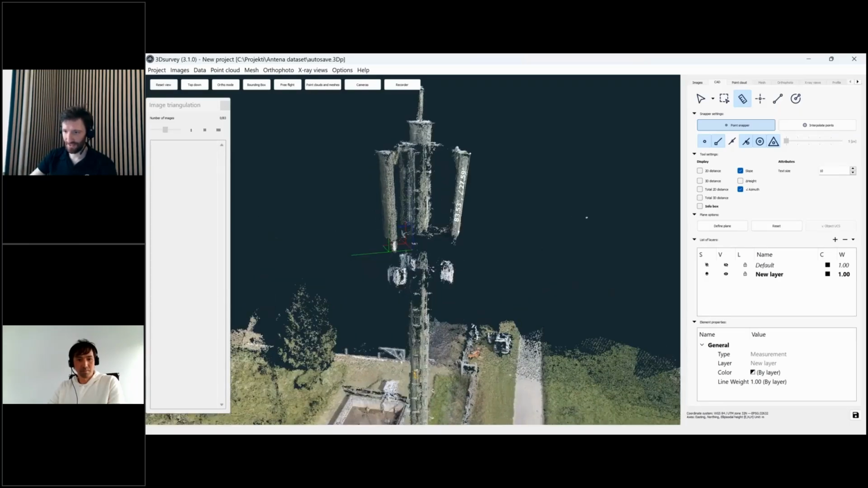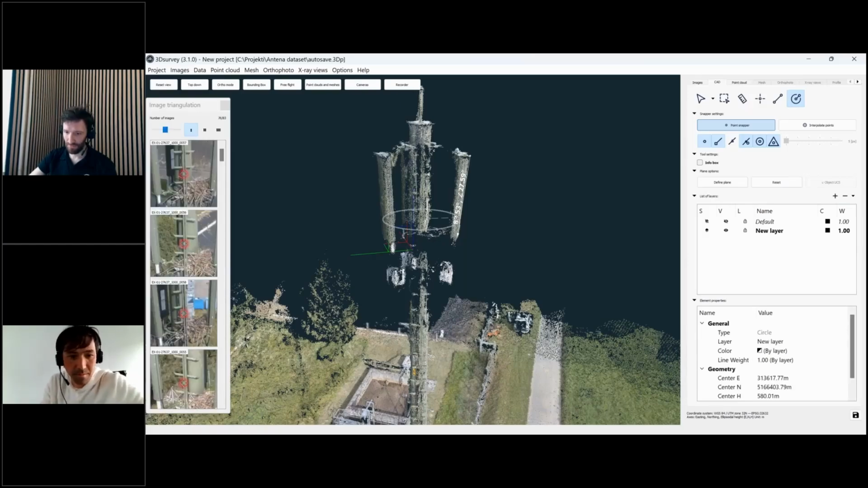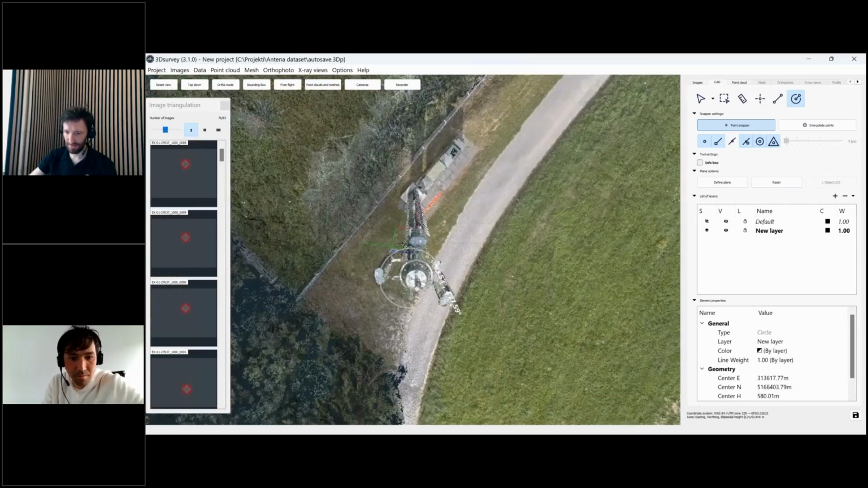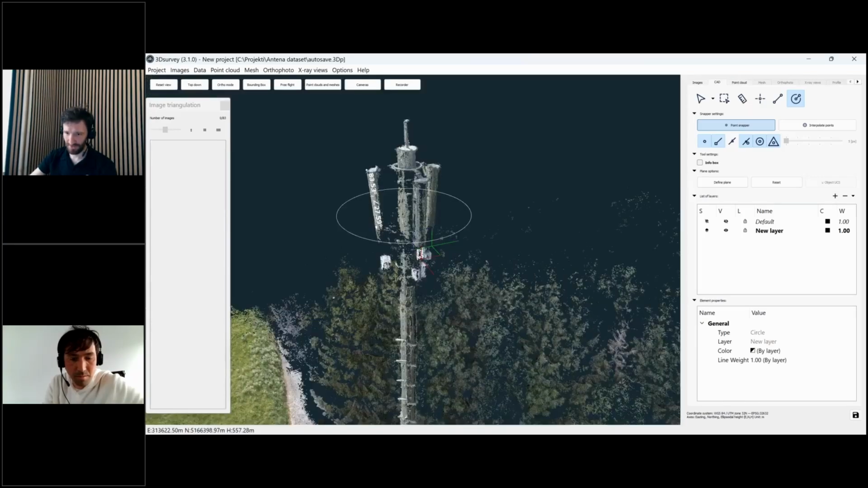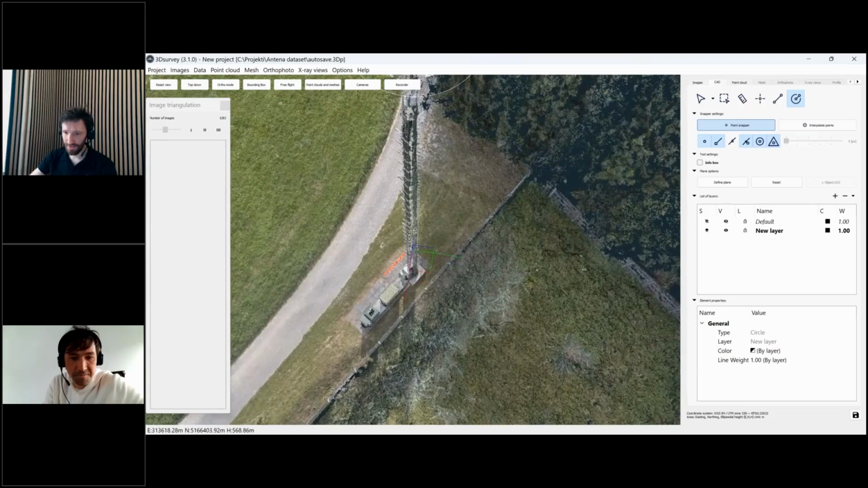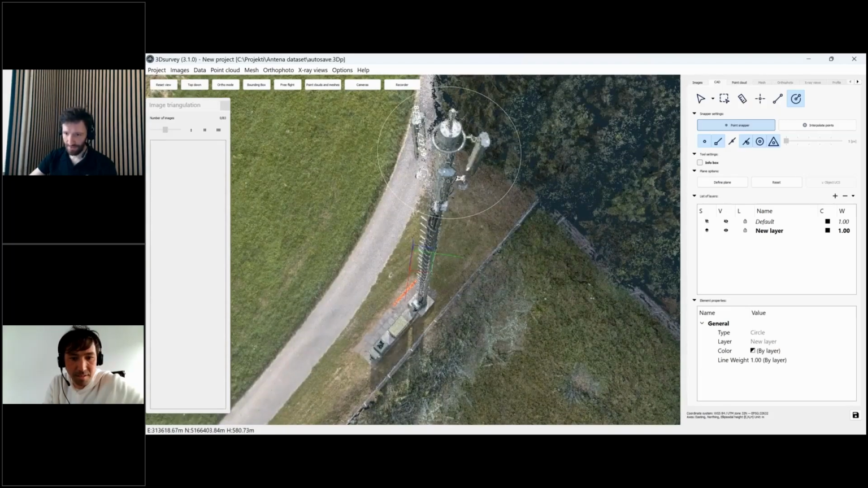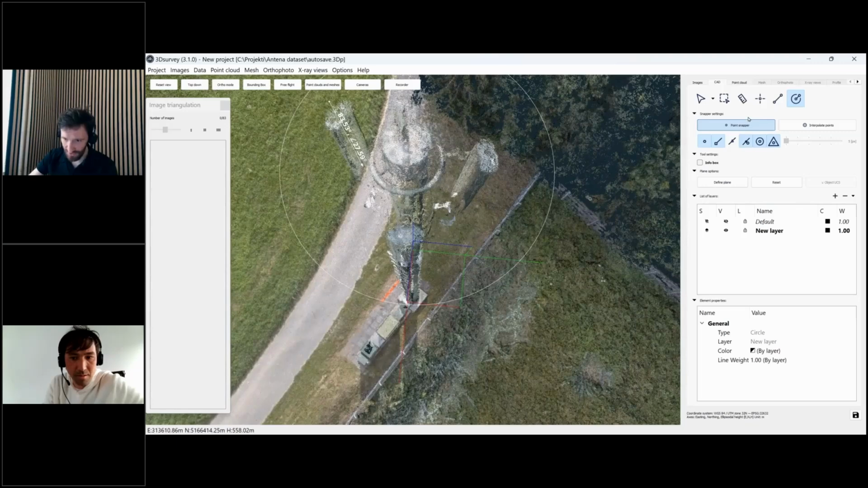There's a nice hack you can do here to overcome this. So I will make a circle here. And now what we do is we view, let's say, the second cell here, and we will just measure in which direction this is pointing.